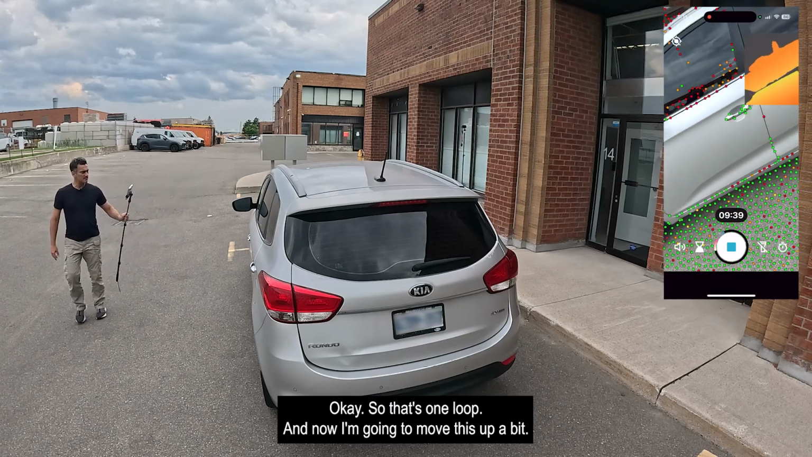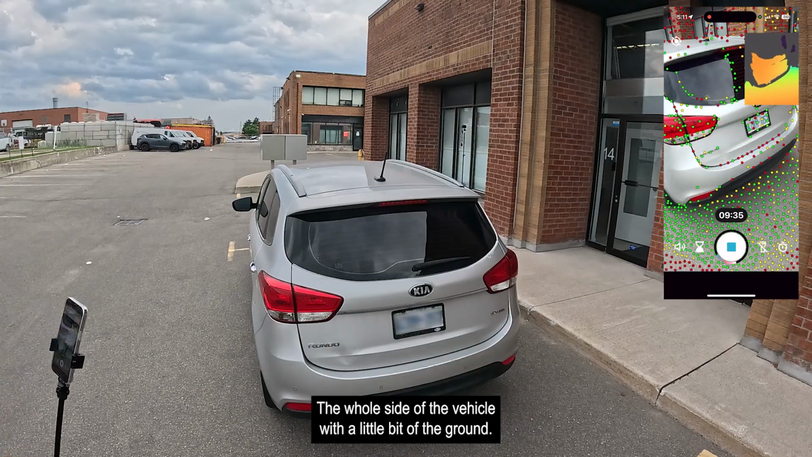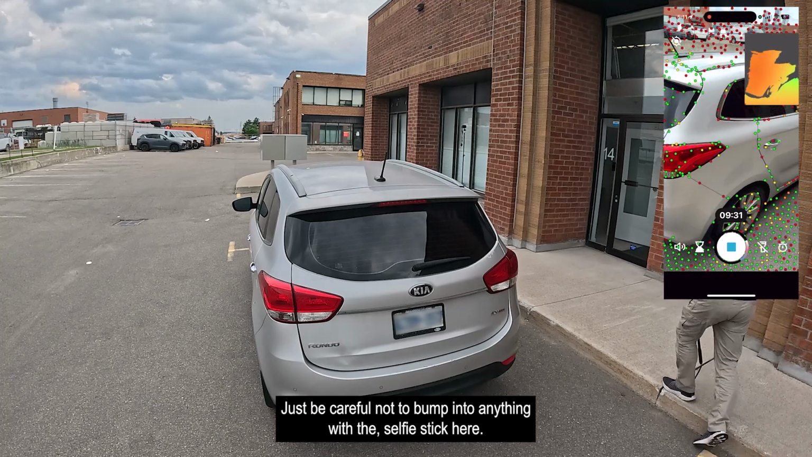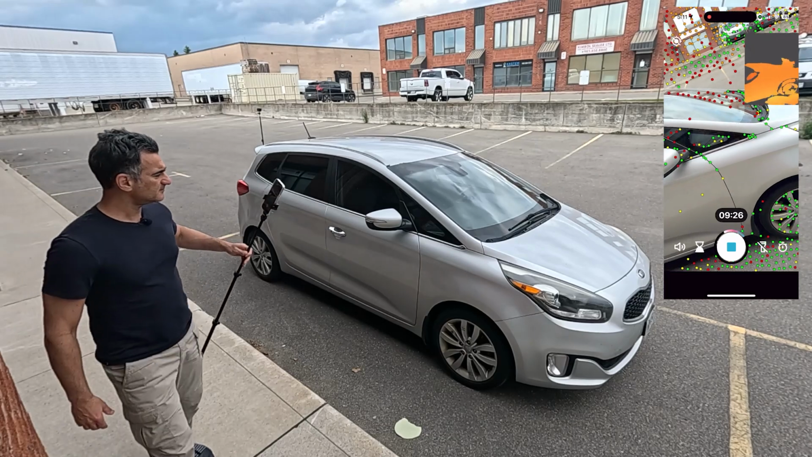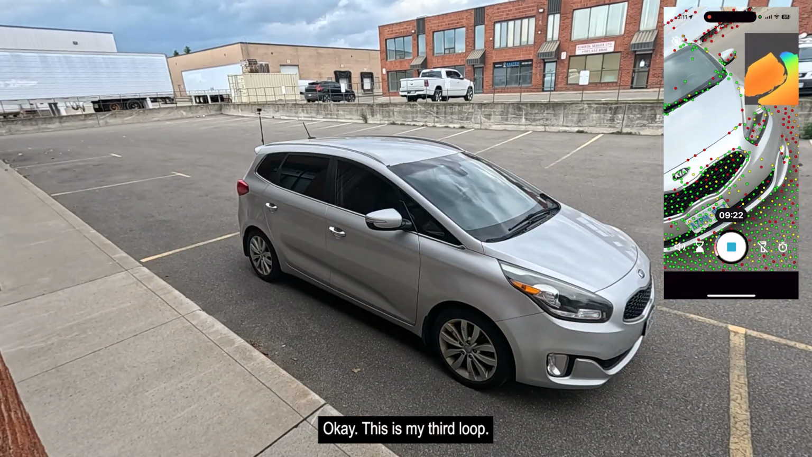So that's one loop, and now I'm going to move this up a bit. I'm going to get the whole side of the vehicle with a little bit of the ground. You can see I'm catching a little bit of the ground there. Just be careful not to bump into anything with the selfie stick here. Okay, so this is the third one. This is my third loop.